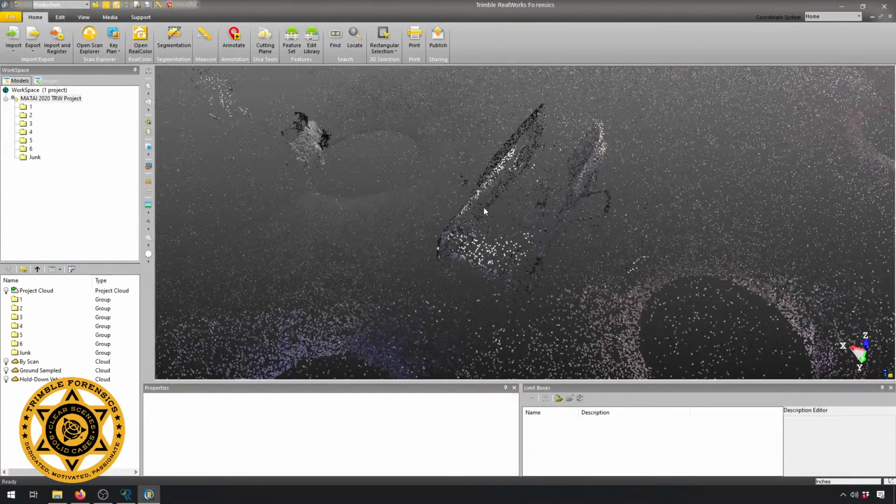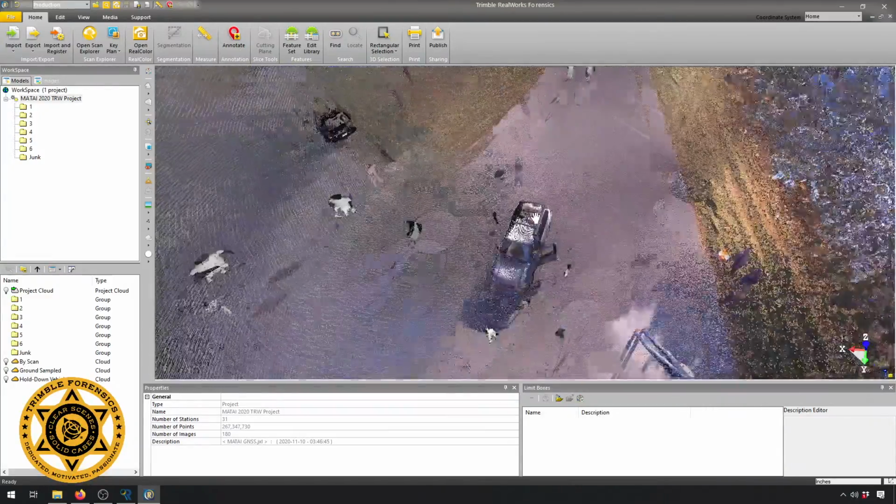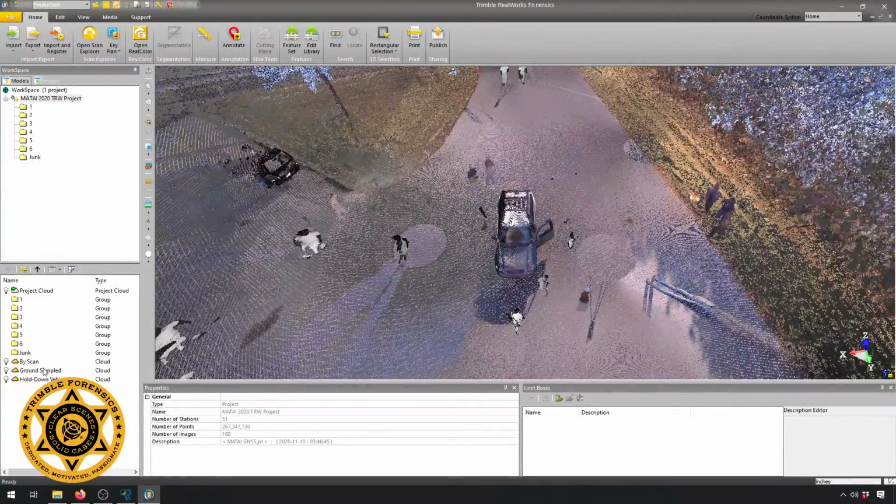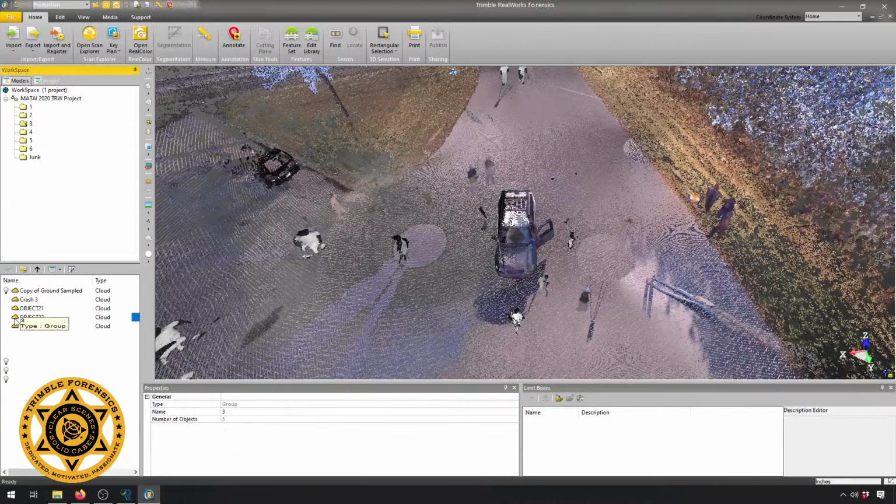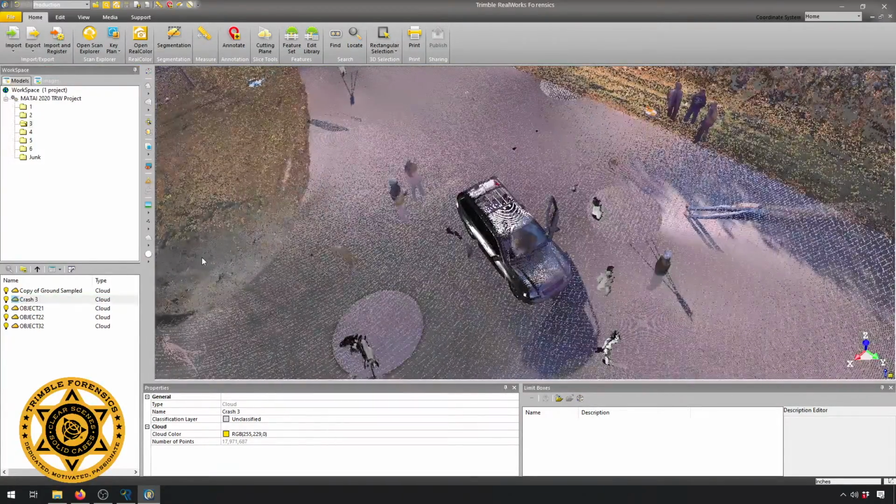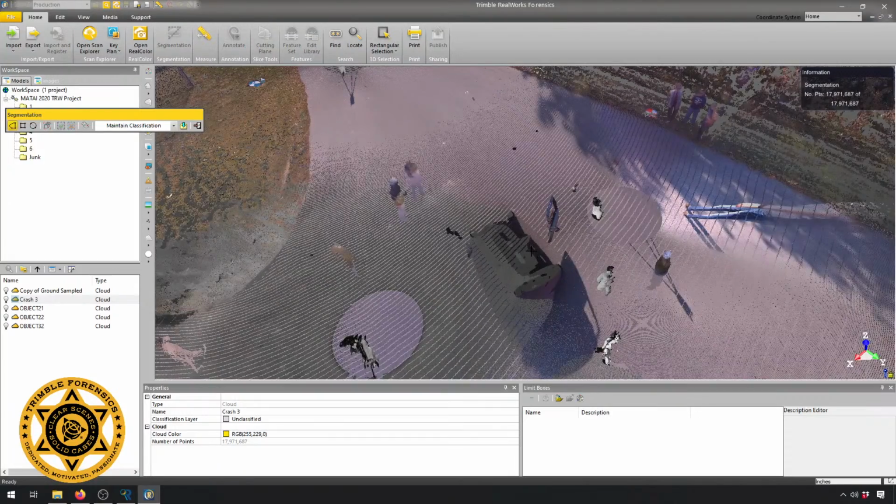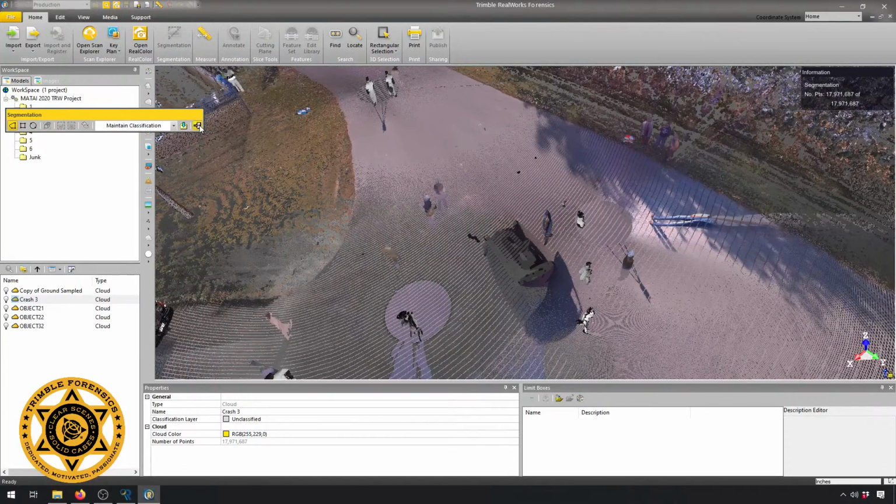I'm just going to grab the vehicle out of here. We have our vehicle, and we have number 3 here. I'm going to grab my vehicle, so I'm going to do a segmentation. Guess it would help if I turn the right one on, huh?